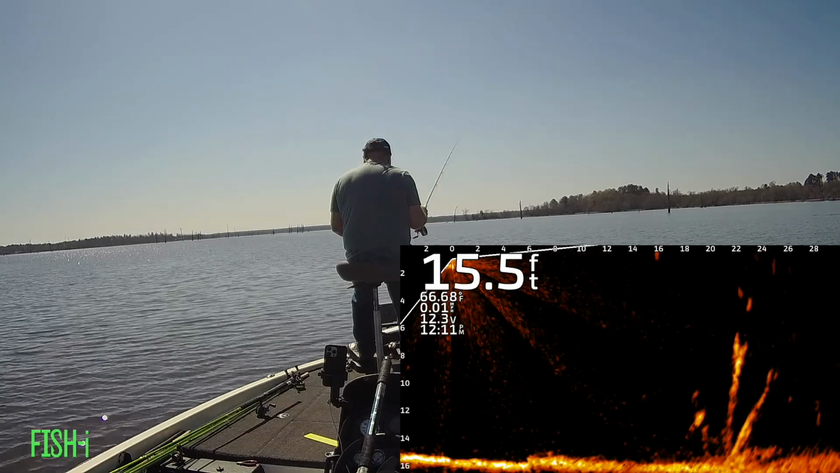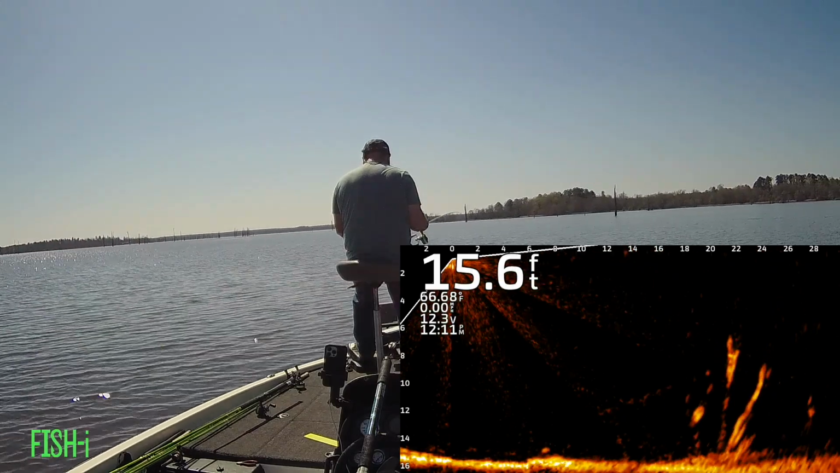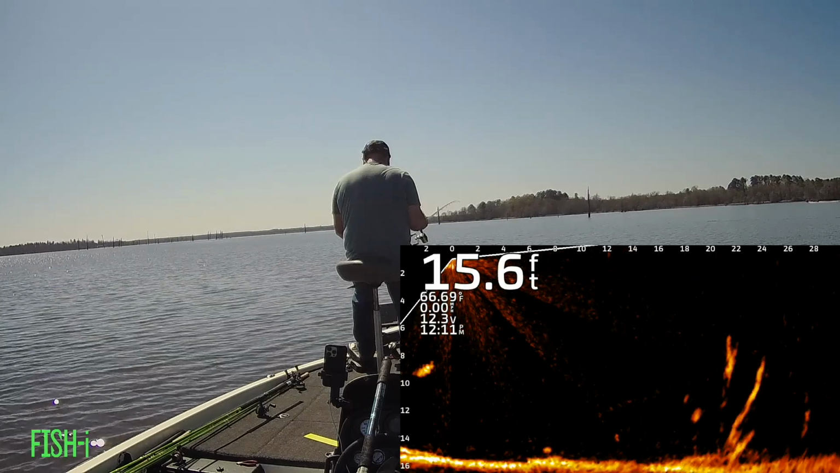Upon further inspection, there's another fish on the same top. It's a little more clear right here, so I'm going after him too.